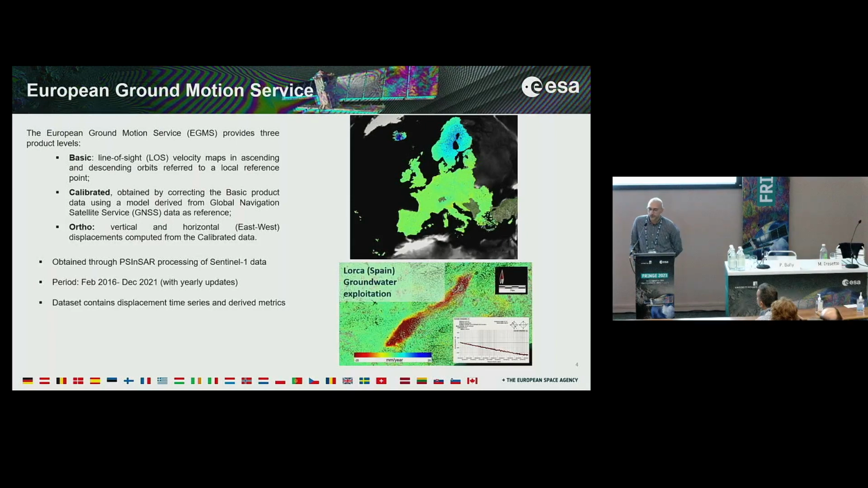The basic product has the original resolution of Sentinel-1, so full resolution, and also because the calibrated and ortho products are obtained with a calibration against GNSS data, and this introduces slow temporal deformation trends that are associated, for example, to tectonic activity in Greece and Iceland, and to glacial rebound in Northern Europe.